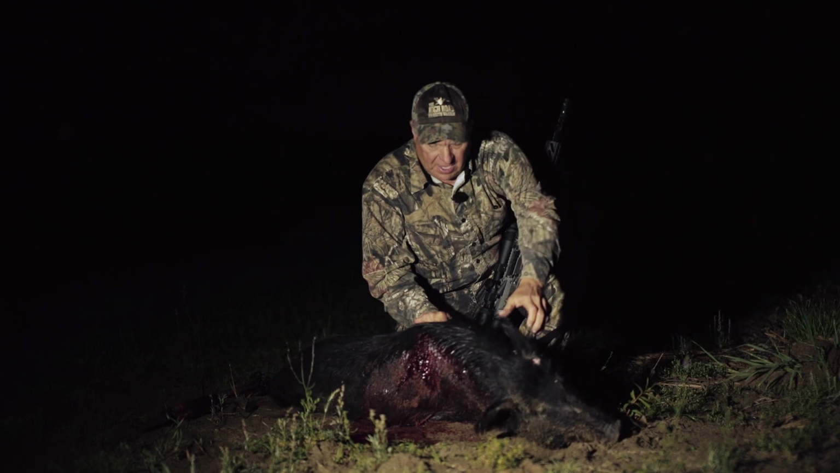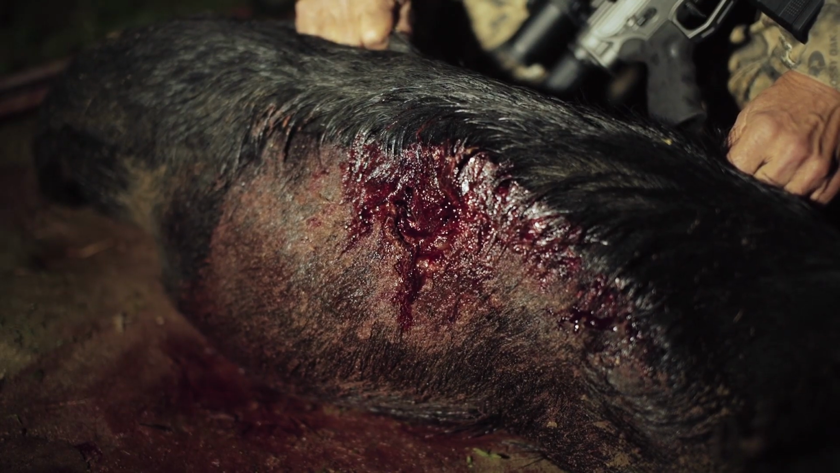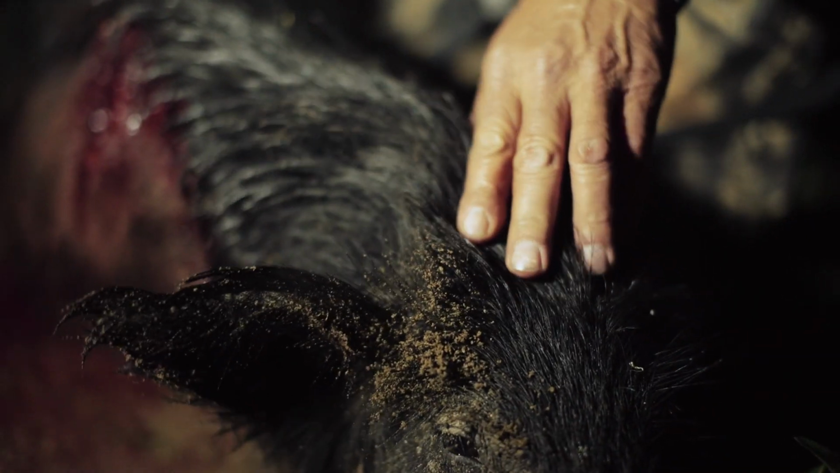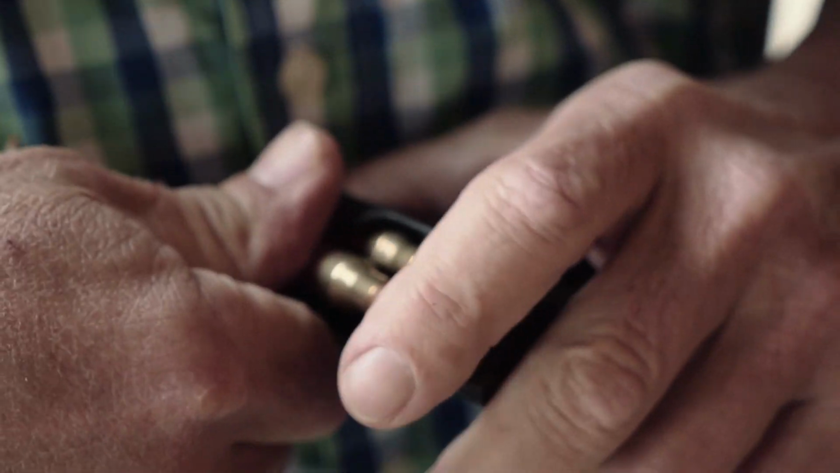This is a nice size hog here. It's a sow. It's got a real nice size hole in the side of it there, and it's probably 130 pounds, something like that. The load that I'm shooting is a 155 grain bullet, and it is a remanufactured load from Freedom Munitions.